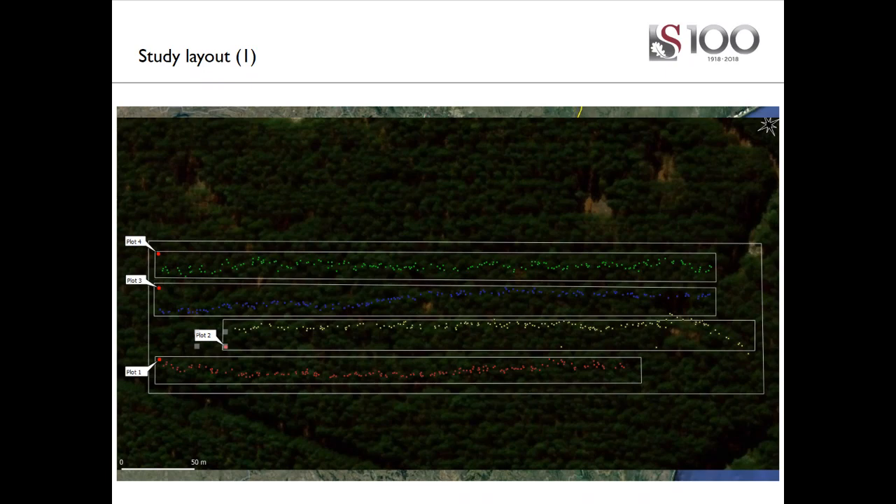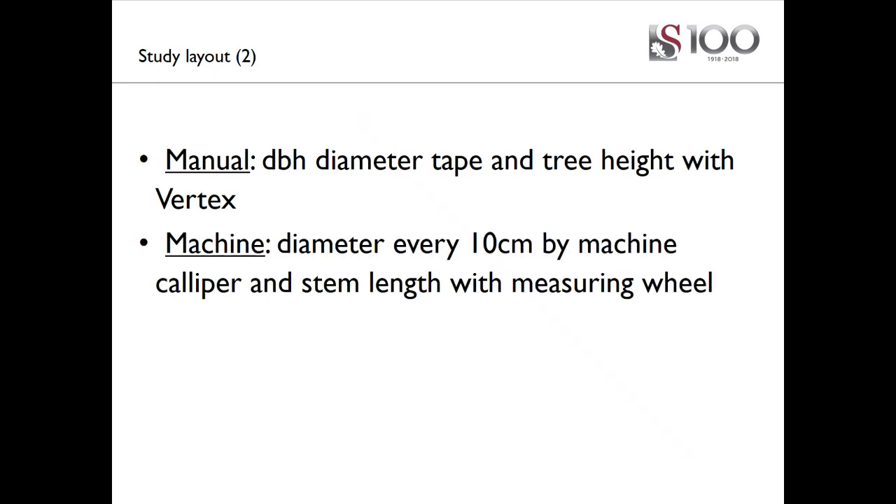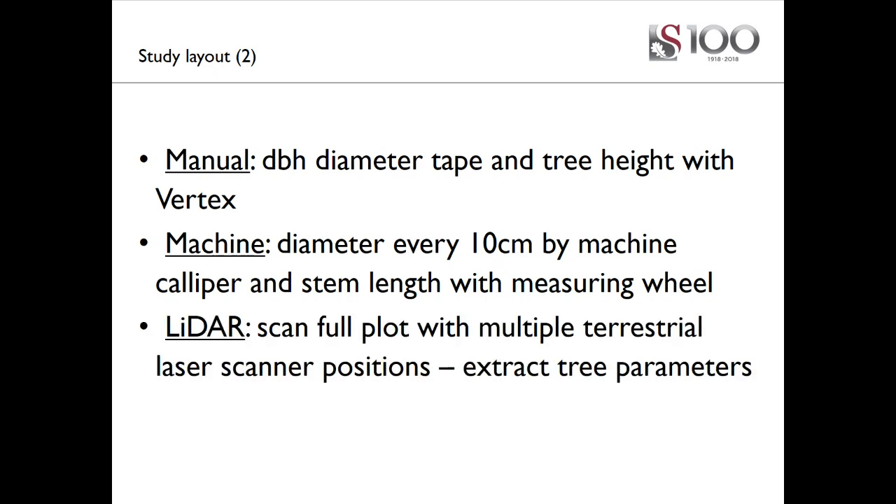At the same time, we also did a full scan of each of those plots with a terrestrial LiDAR scanner. So at the same time, manual measurements were taken, the DBH with diameter tape, as well as tree height with a Vertex. Machines logged diameter every 10 centimeters using the machine caliper, and the stem length by measuring with a machine measuring wheel. And then, as I mentioned, LiDAR was done on the whole plot using multiple terrestrial scanner locations. Each of them was then registered to extract 3 parameters.